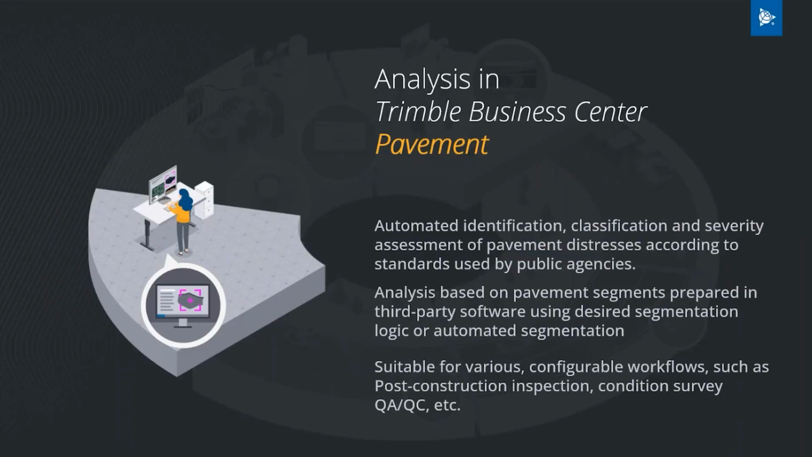Maybe you would like to send your road segmentation from AgileAssets or any other asset lifecycle management platform. So Trimble Business Center can take this pavement segmentation as input data, overlay it over your point clouds and images, and perform analysis based on the pavement segmentation that you prepared in the third-party software for pavement data or pavement information management.